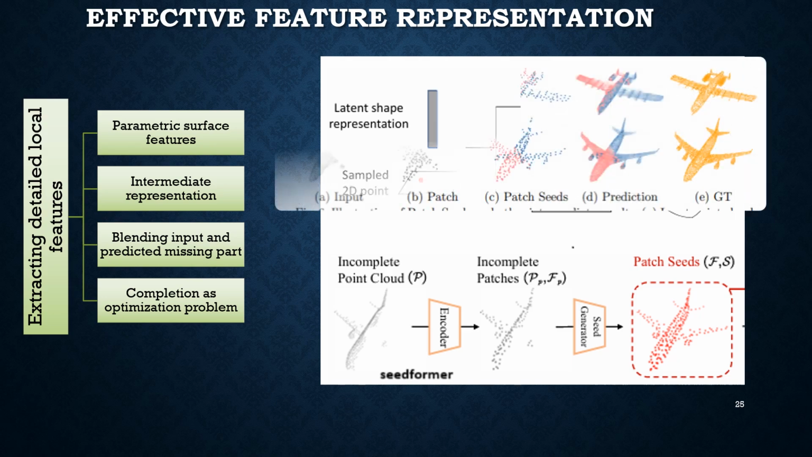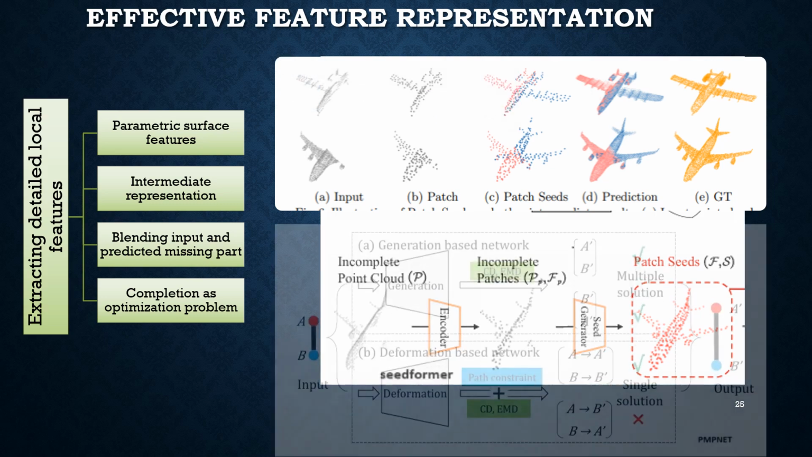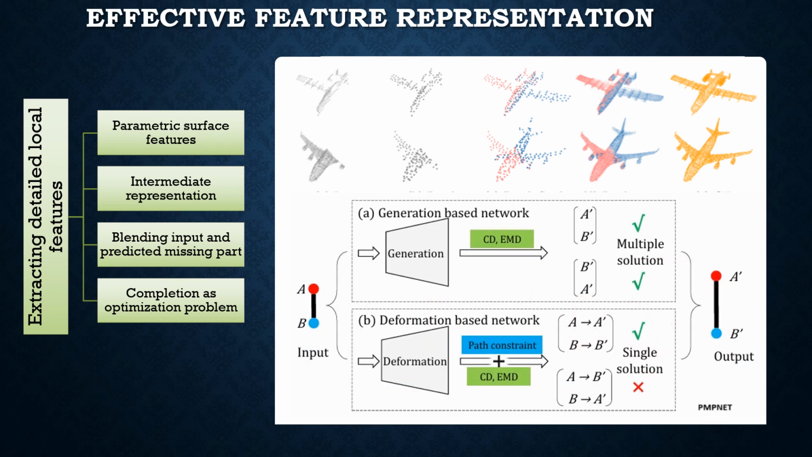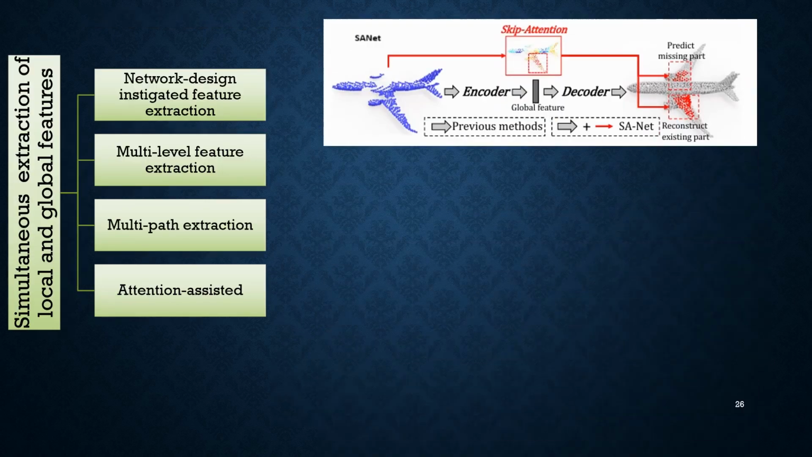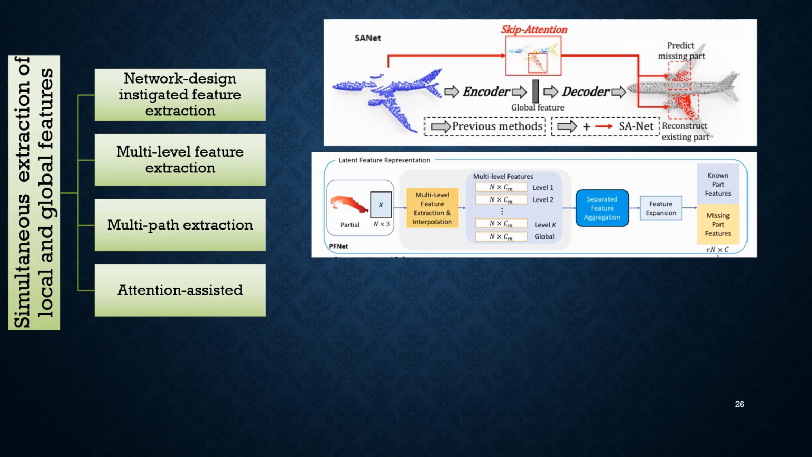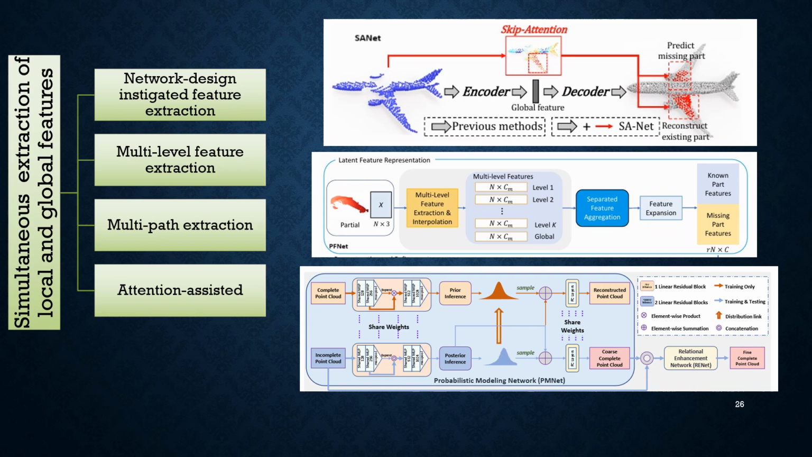Some methods blend the partial input with the predicted output in an effort to preserve local features in the input. Some works like PMP-Net reformulate completion as a deformation problem in order to preserve local features. A few other methods try to extract local and global features simultaneously. The first approach is by using enhanced network design as a means. This refers to the use of mechanisms like self and cross attention, soft pooling, neighborhood pooling, etc. Networks like PF-Net apply multi-level feature extraction for better completion results. Some methods use multi-pass feature extraction that uses separate paths for global and local features.